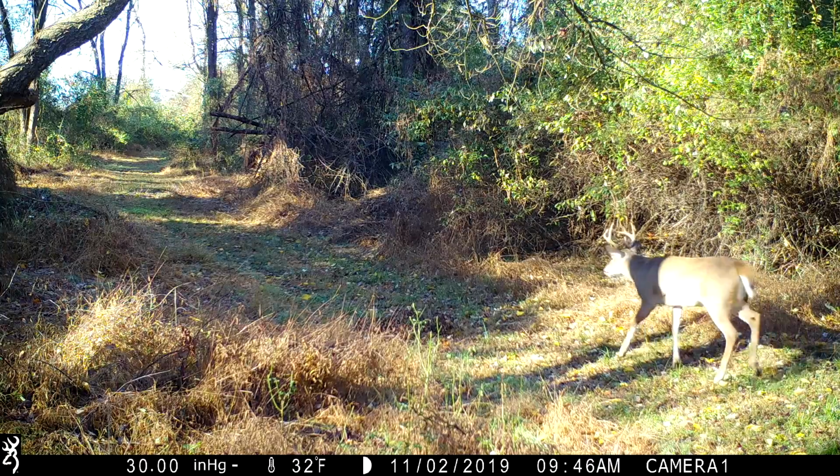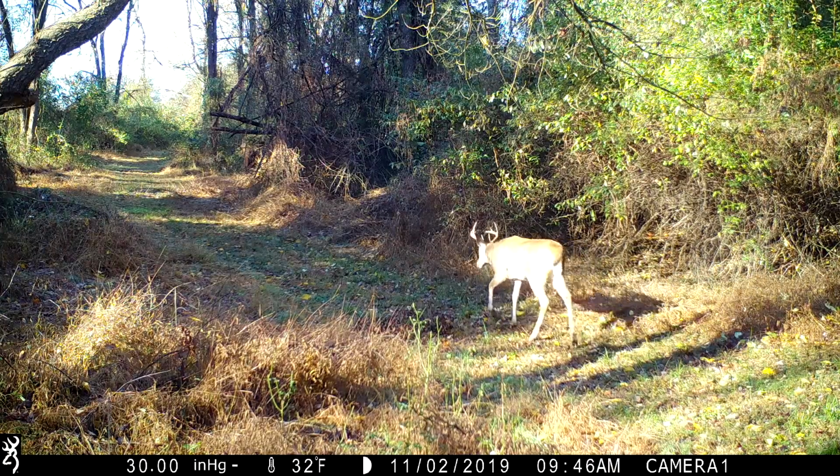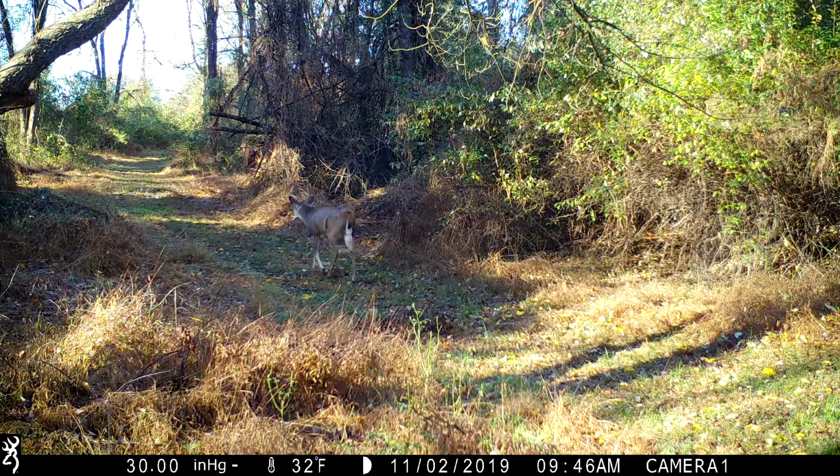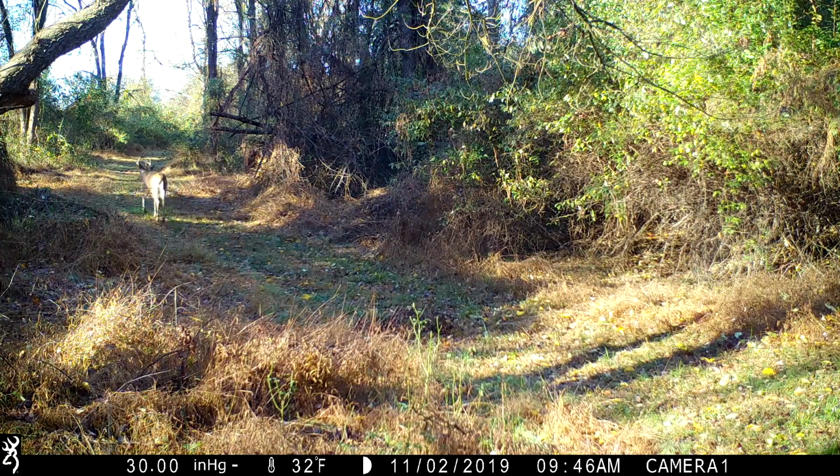But where this stand is and where these bucks are cruising, we put that trail in as well. We cut that trail. That trail was never there. It kind of looks like a 4-wheeler, like logging road. We actually did that ourselves. So the deer use it. I would recommend you guys doing that if you have a piece of property.